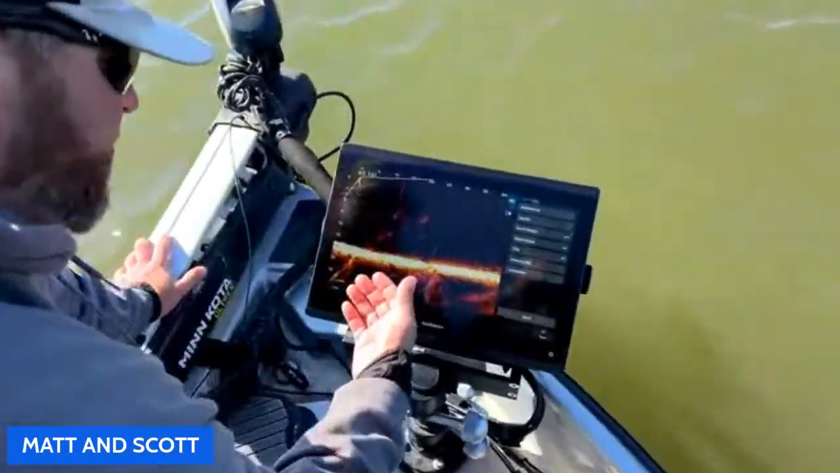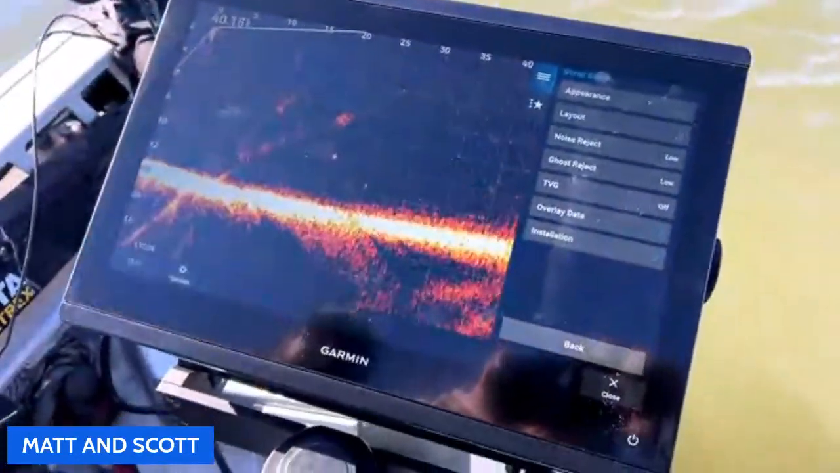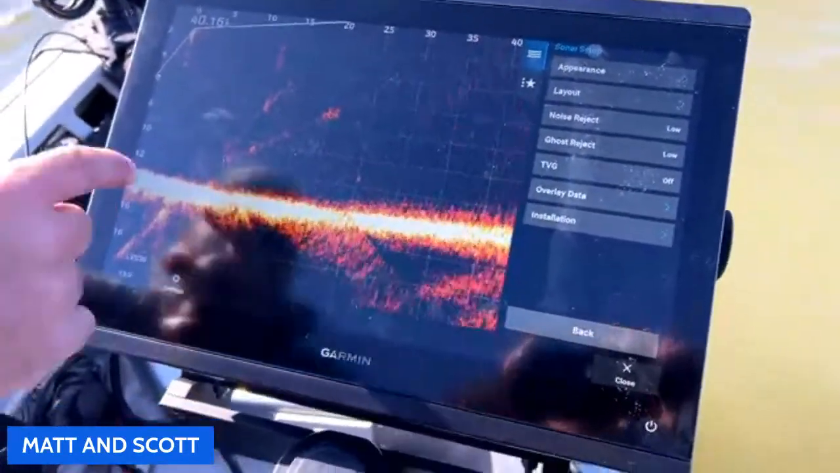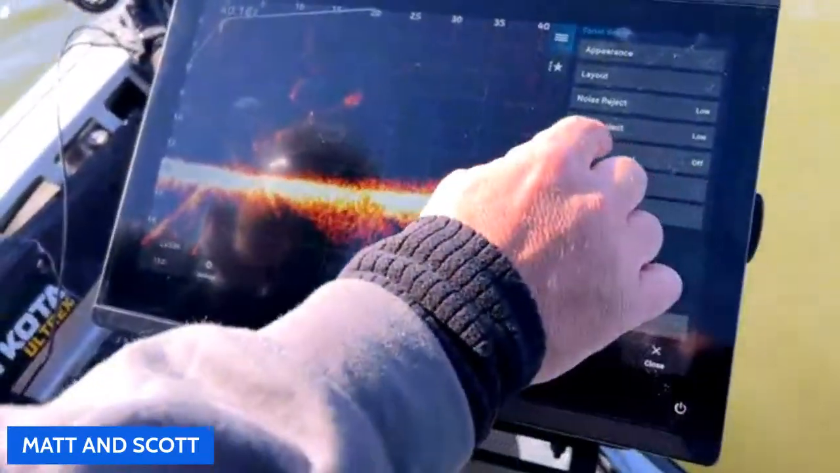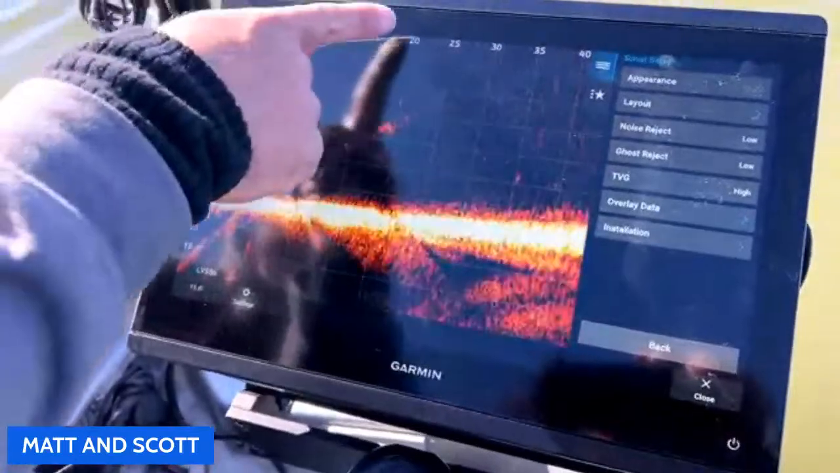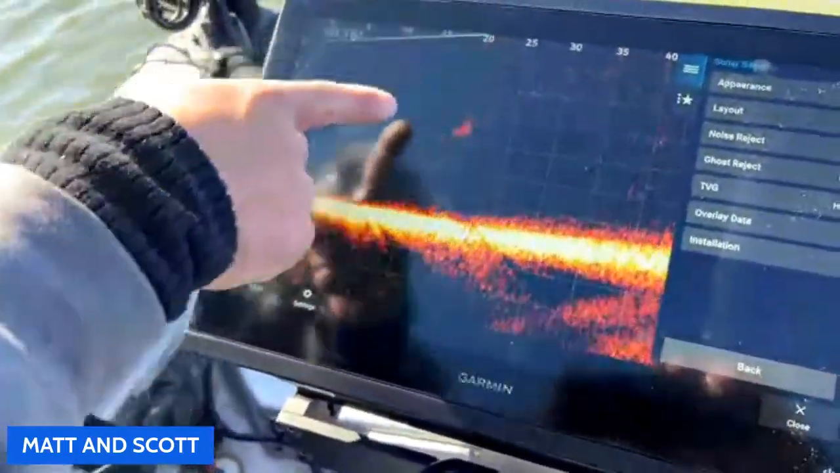And you can see as we get further and further out, it goes way away. Exactly. We're in real shallow water. We were in super shallow water up there from that standpoint, and it's still there. So TVG, what does that stand for? Time varying gain? That was my first guess. That's exactly right. And you see that we created this dark spot.